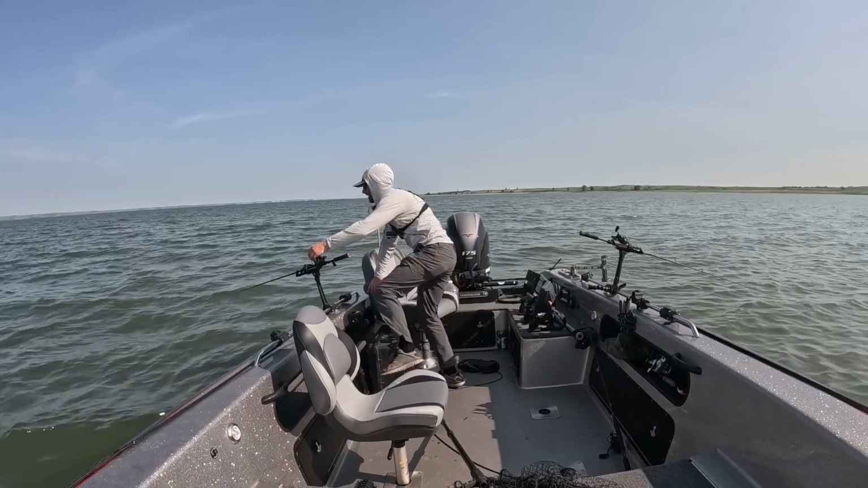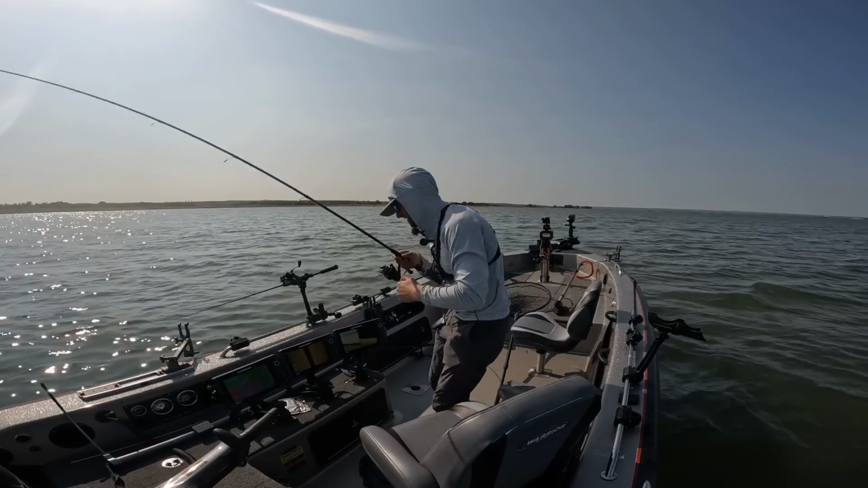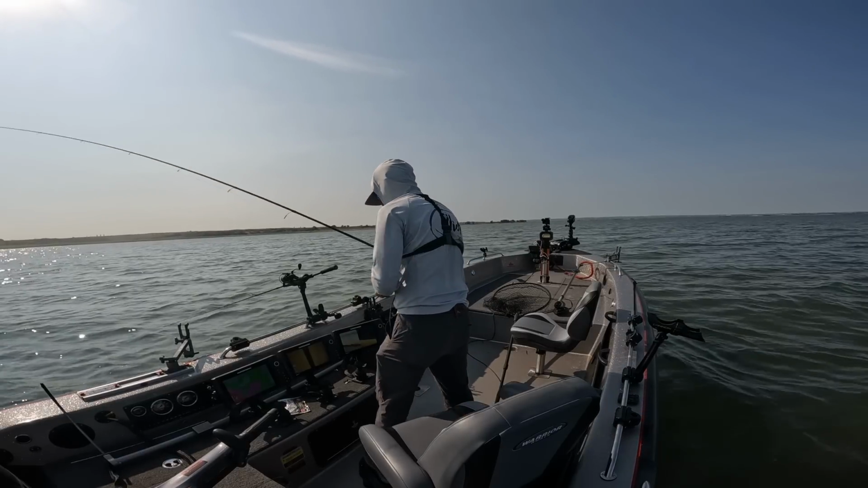Oh, look at that right there. I was literally just about to say, wow, look at all those fish on the side imaging right there. I'll take a screenshot for you. That's what we want to see on the graph. I'm going to drop that one down just a little bit to get in the fish. That's what we want to see.